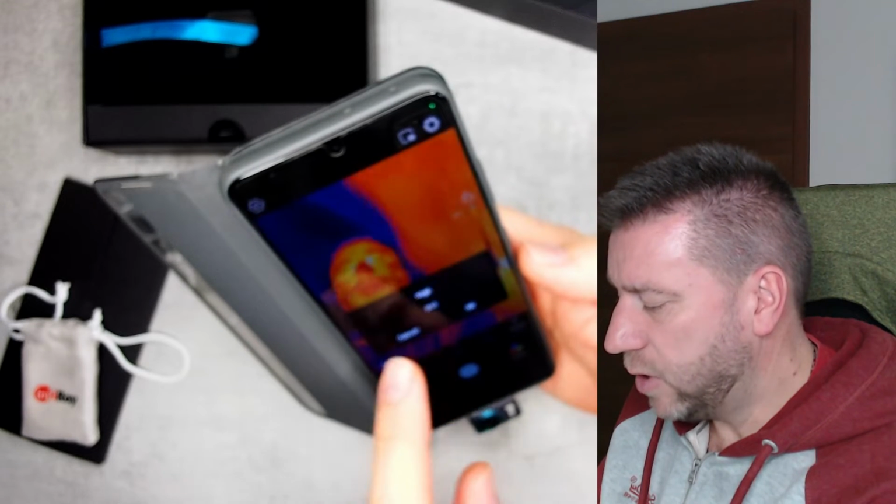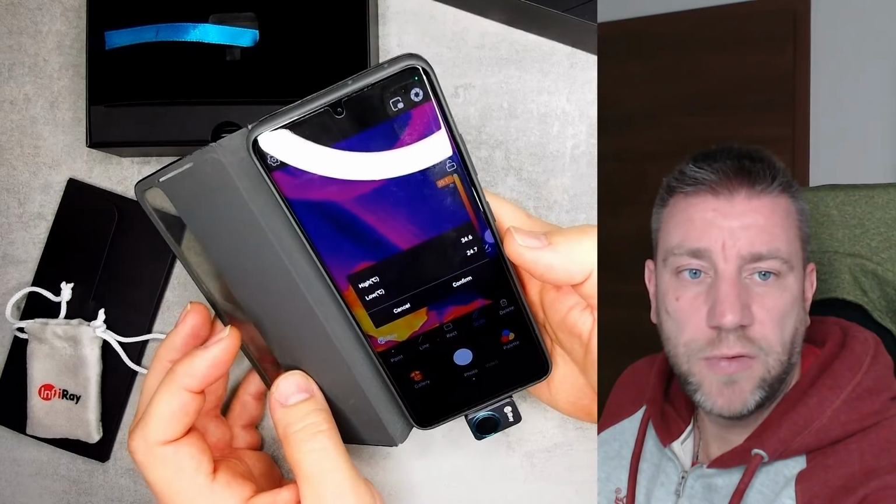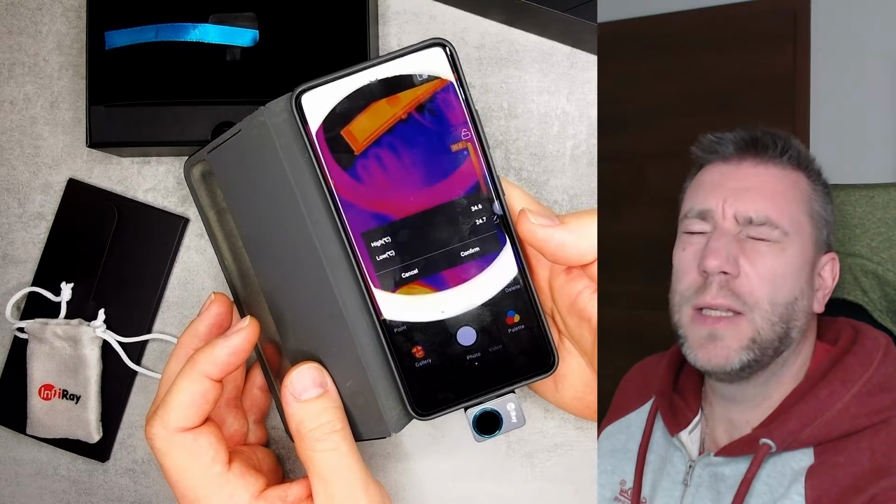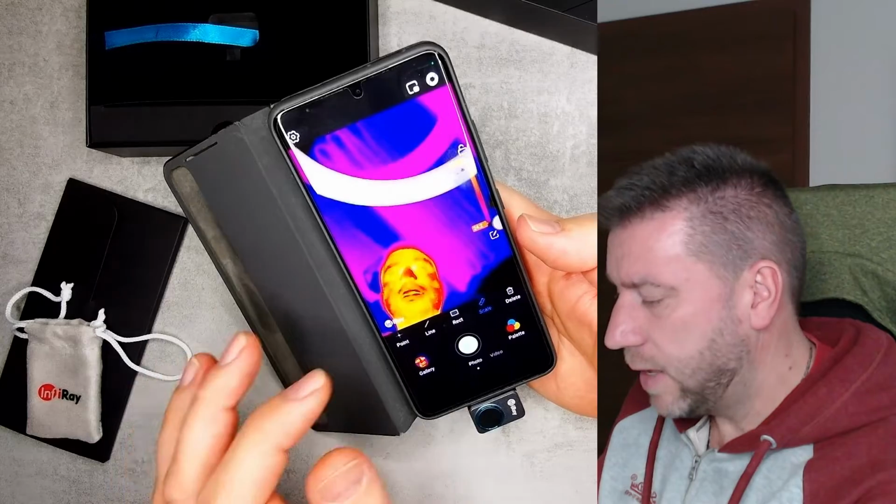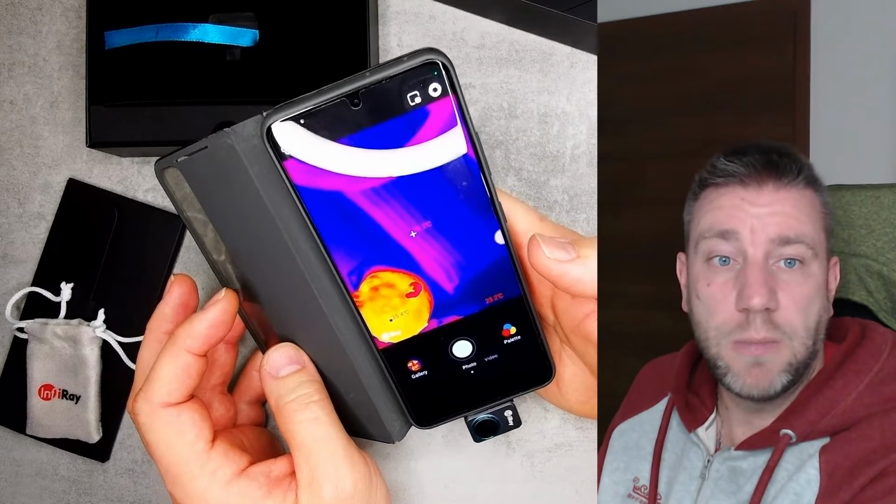So the point of this low and high is that only the colors in this range, oh, I have issues with the focus. So only the temperatures in this range are going to be shown in color. Everything else is going to be black and white. But to be honest, I always use it with this function turned off, and that gives you the kind of image that you are going to see in my videos.